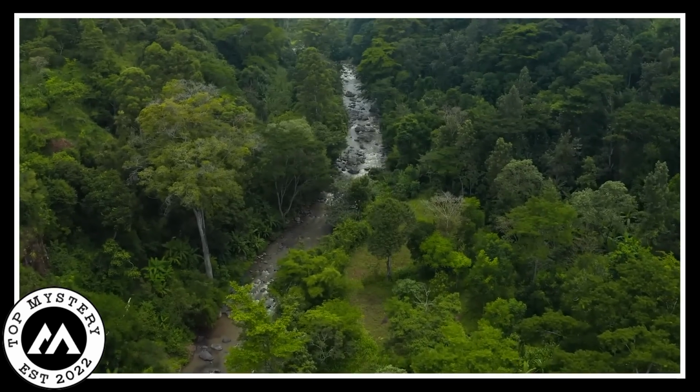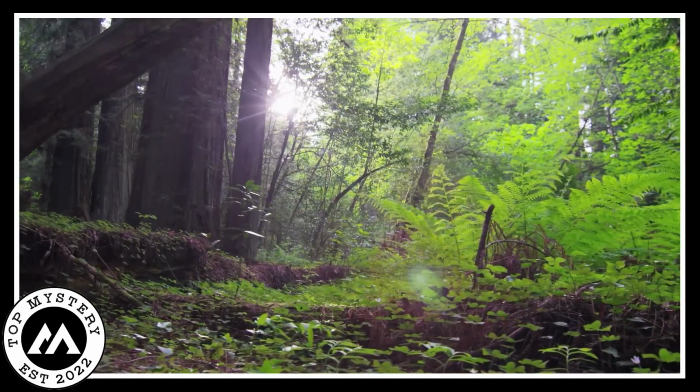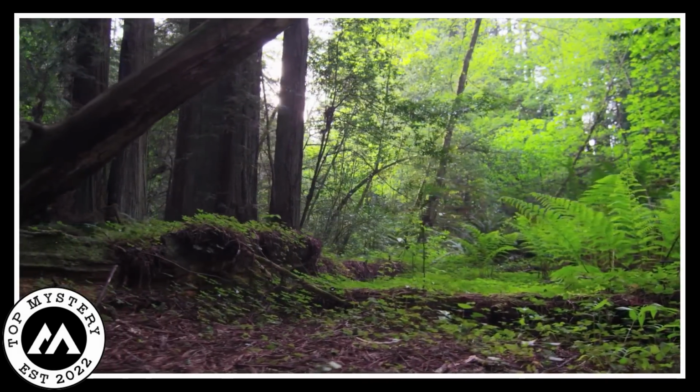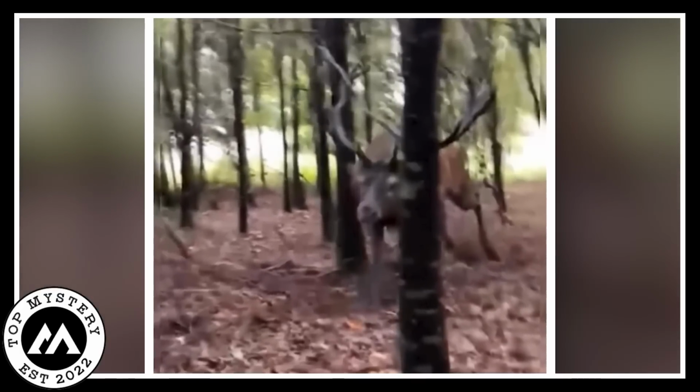The flying deer. In a quiet forest, something magical happens. A video camera caught an amazing sight, a deer making a huge jump. The forest, all covered in different shades of green, was like a stage for nature's own special show. The deer, all graceful and poised, got ready to jump as if it could defy gravity.